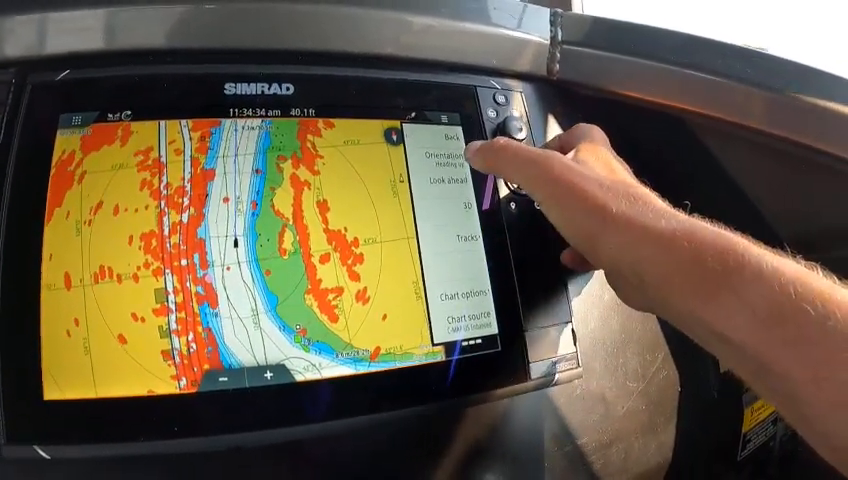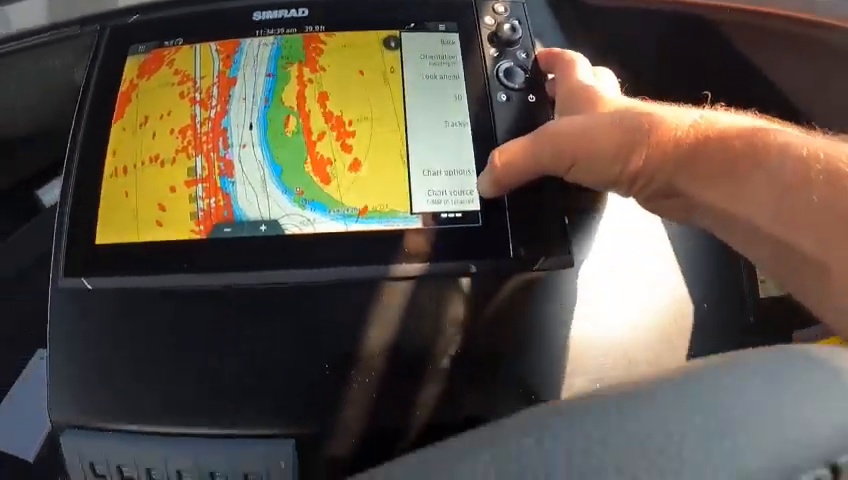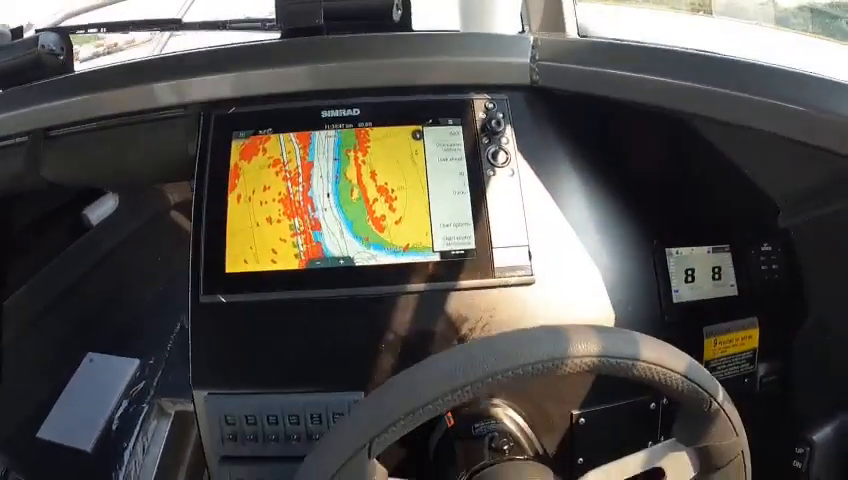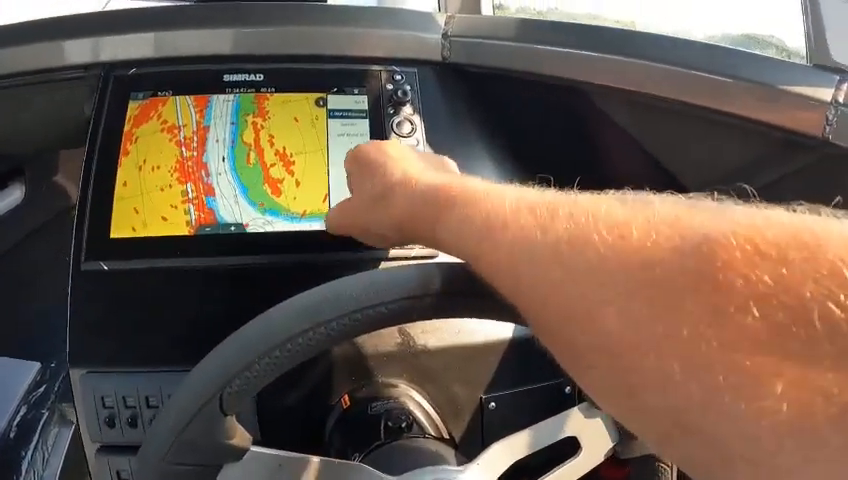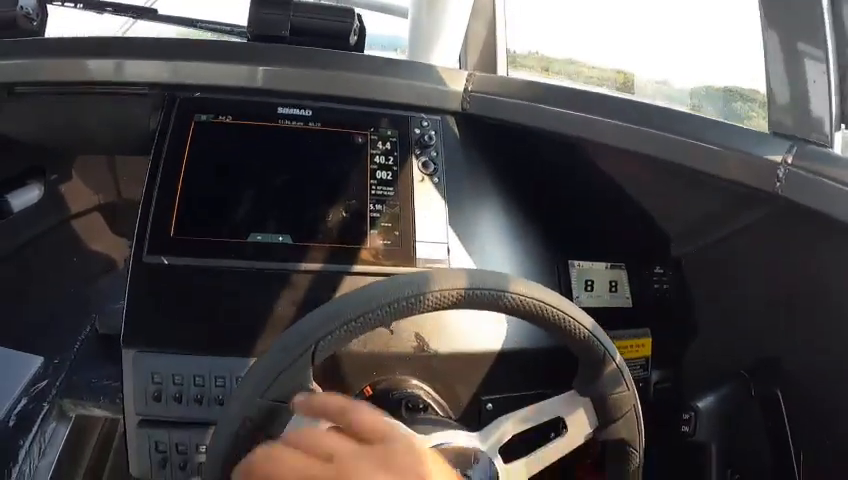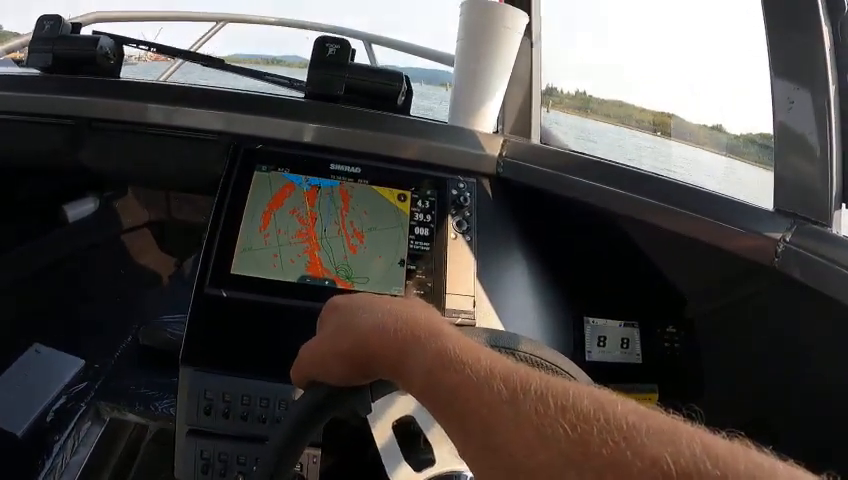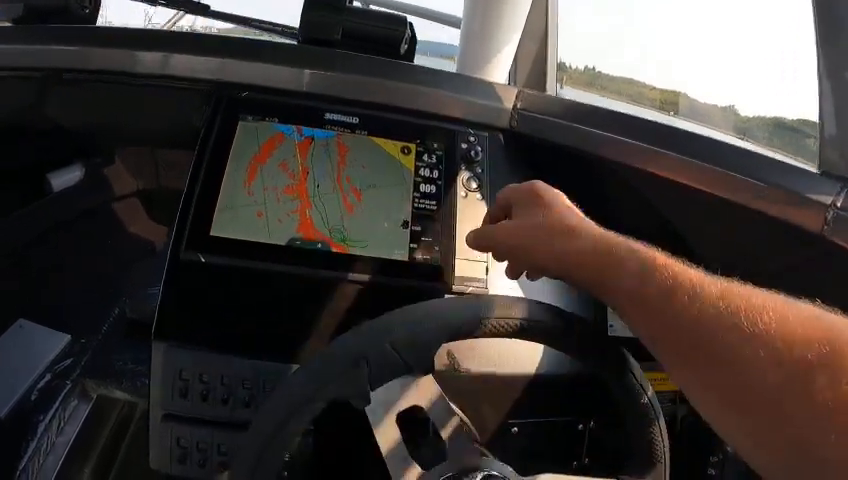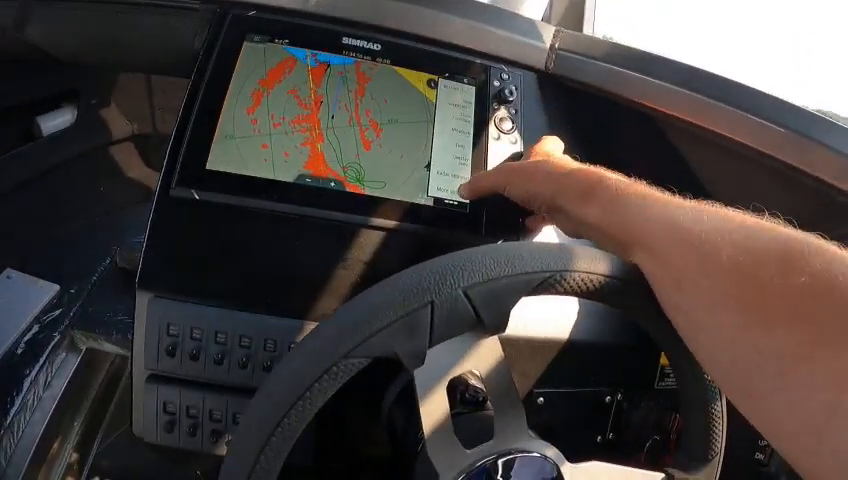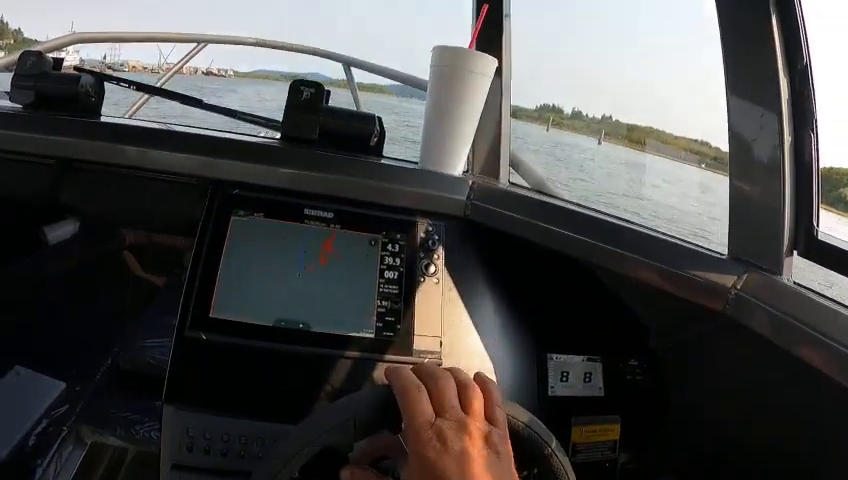More options. Then I go to heading up, tracks, chart, and then this U.S. map. Now, say you have that turned right to C-MAP Reveal Florida, Navionics, and you didn't have a Navionics card in here. That's what you're going to see, nothing. So then you have to go into back again, more options, go to Navionics, go to C-MAP.